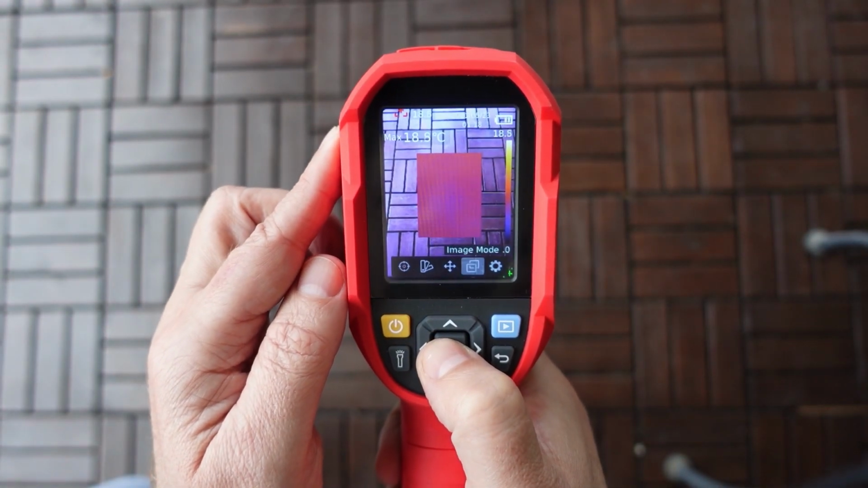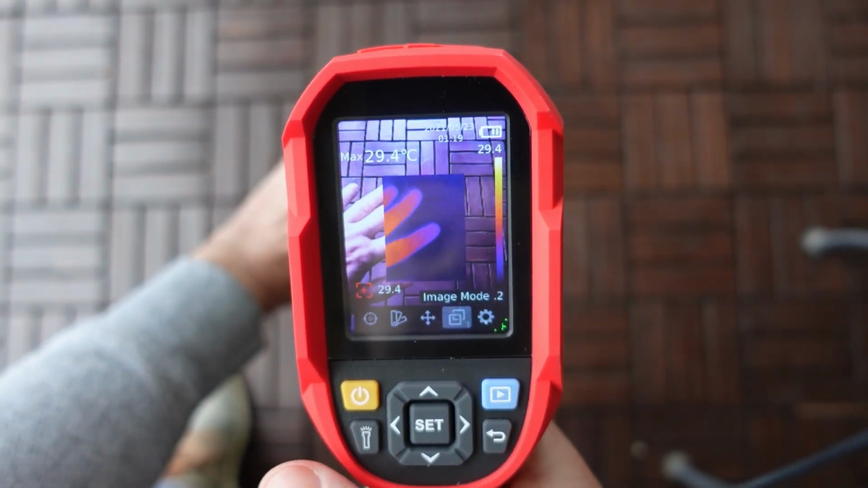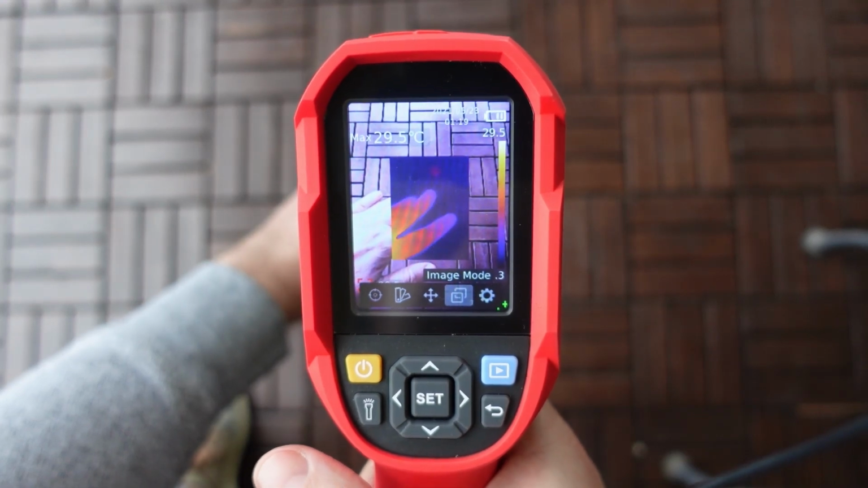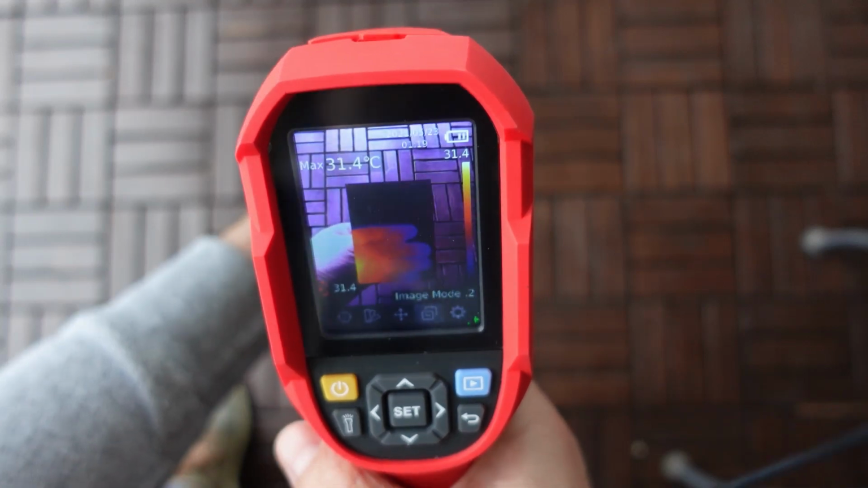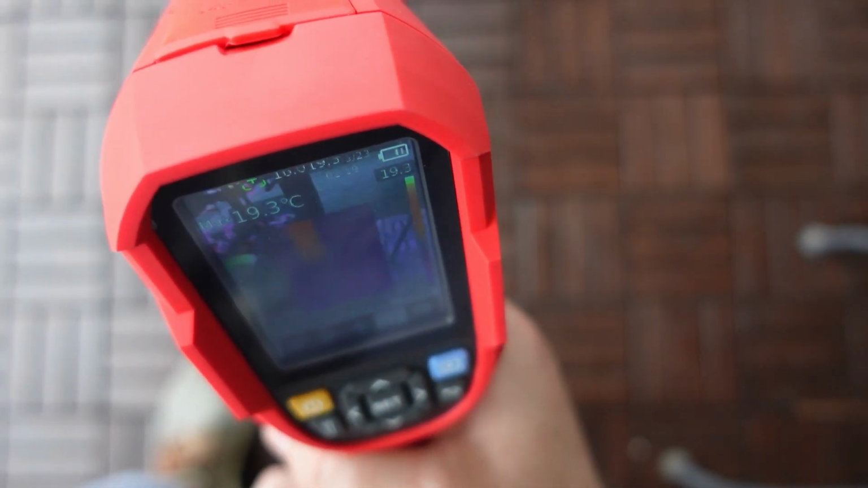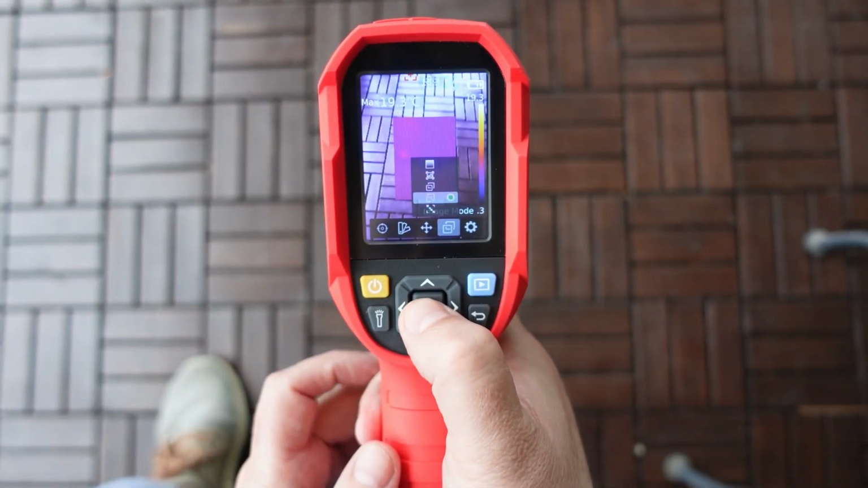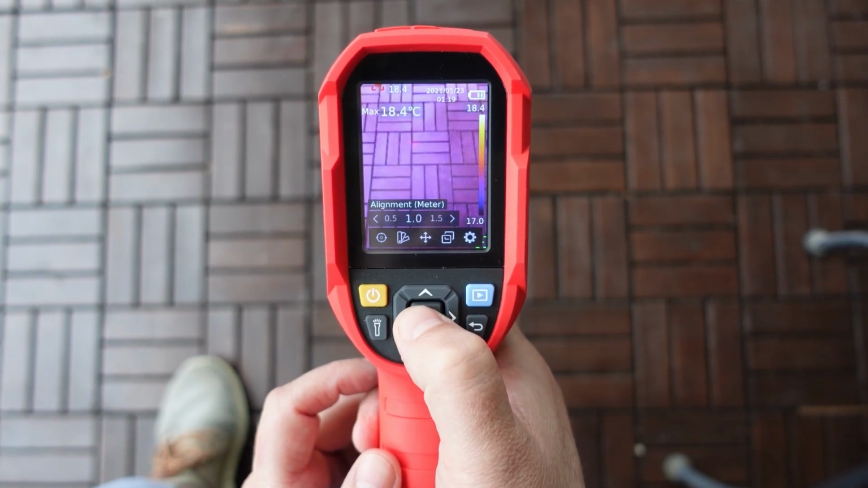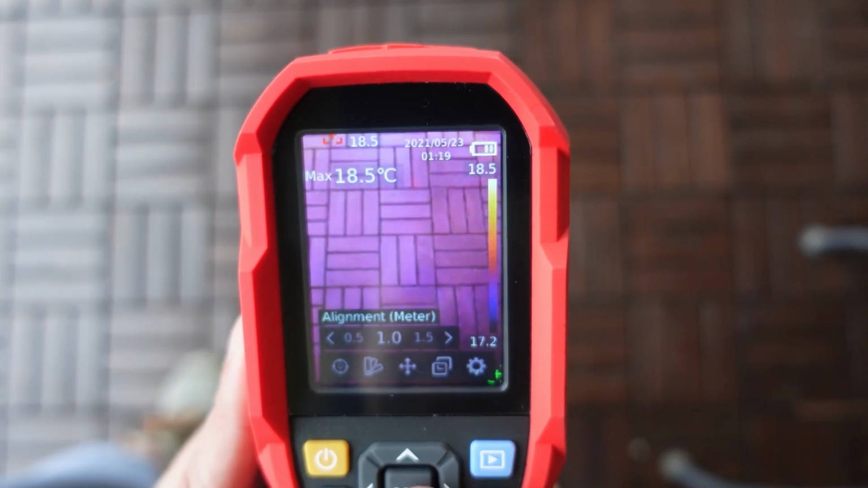This is picture in picture. Now you can see it, so it plays the thermal image on a real picture, but again my hand is too close. Let's try to find something at a bigger distance. And with this alignment you can set the distance. The default is 1 meter.